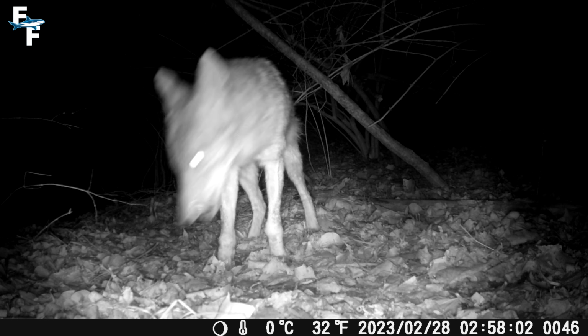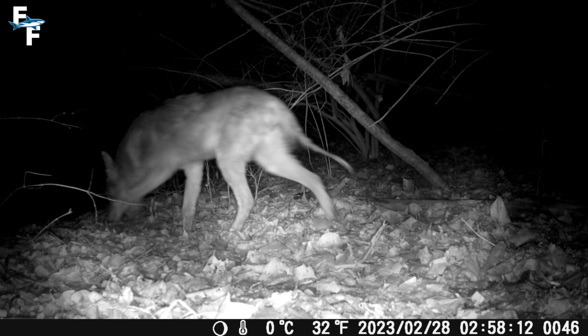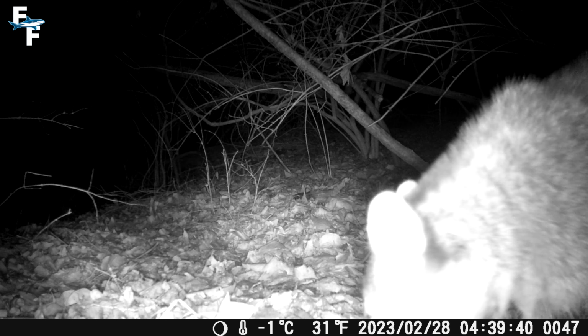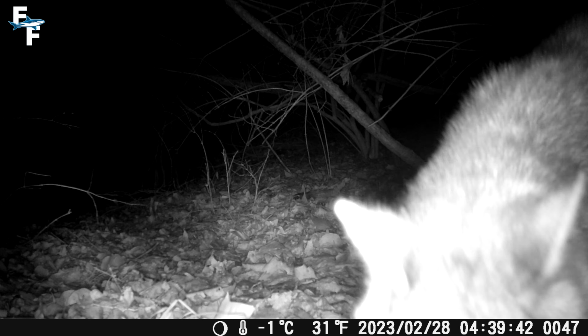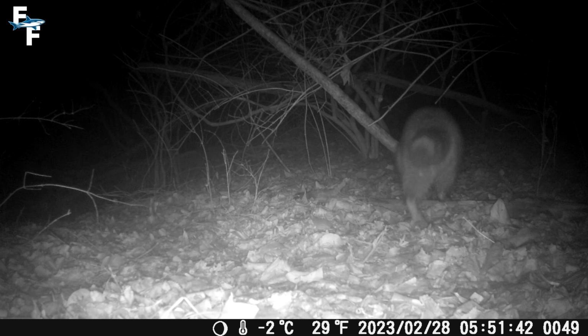Immediately after she does that, the coyote comes back to realize that there was nothing more, so she went back out of sight. Just like the night before, the raccoon showed up just to realize that he was too late to the party. He sniffed around for a few minutes but eventually moved on. After that, it got pretty quiet around the trail camera.